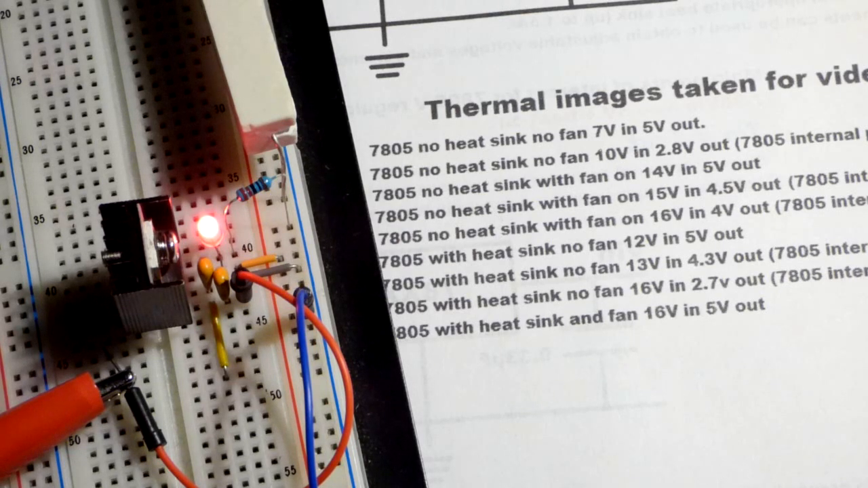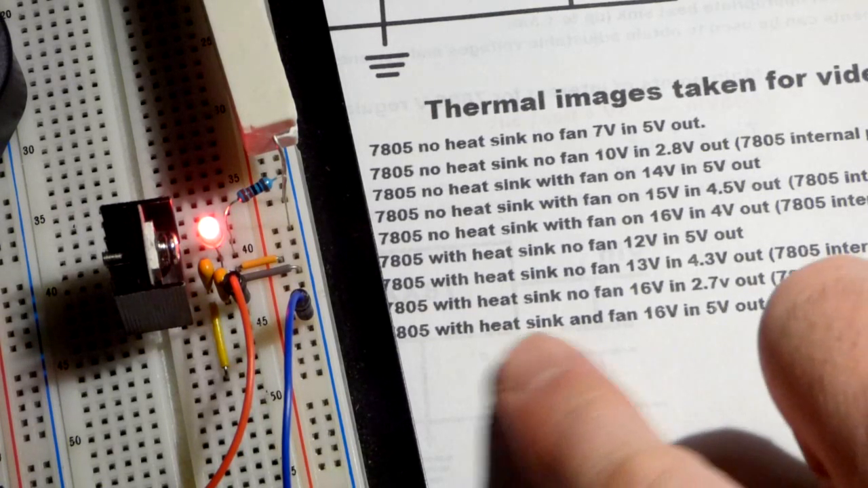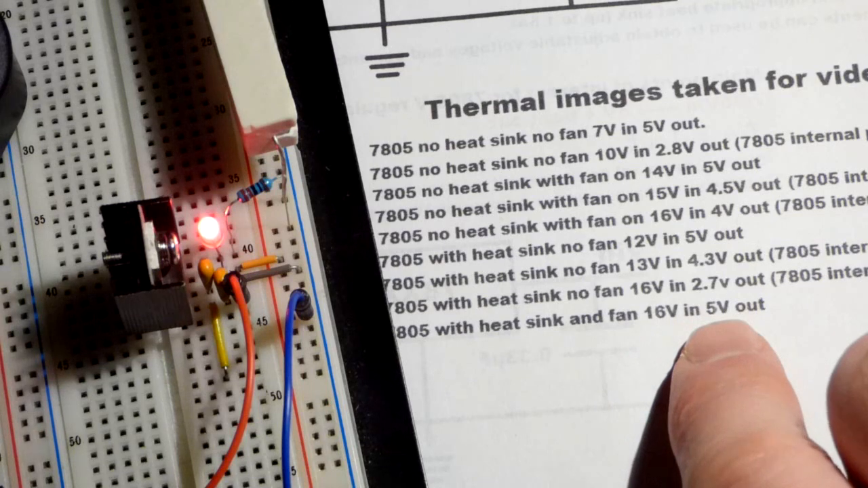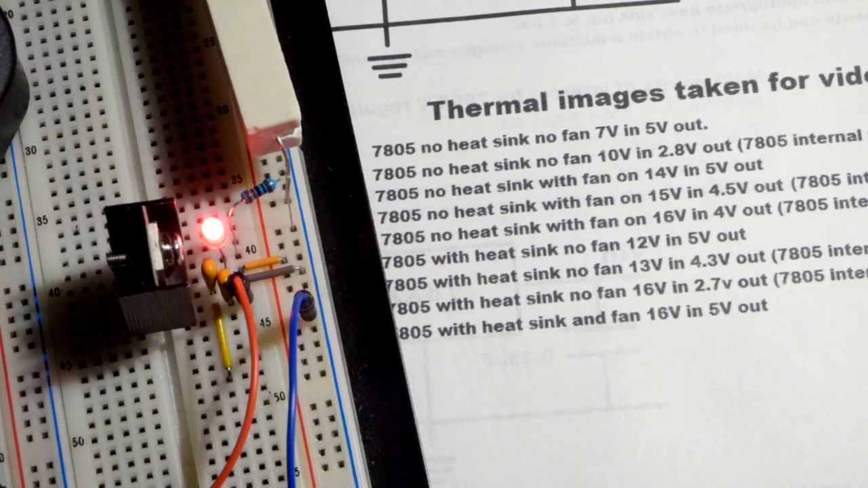So it helps a bit, and a larger heatsink would probably help a lot more, but this one isn't too big and it helps a bit, and it doesn't use any more energy like the fan does. And so now I have the fan in position, and we're going to turn the fan on. It's not on now, but we have 16 volts coming in, and we should see the output rise from 2.7 to 5 volts.